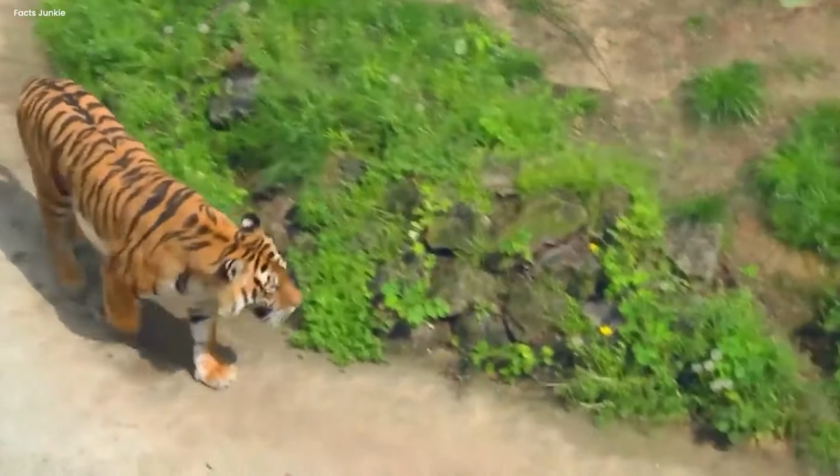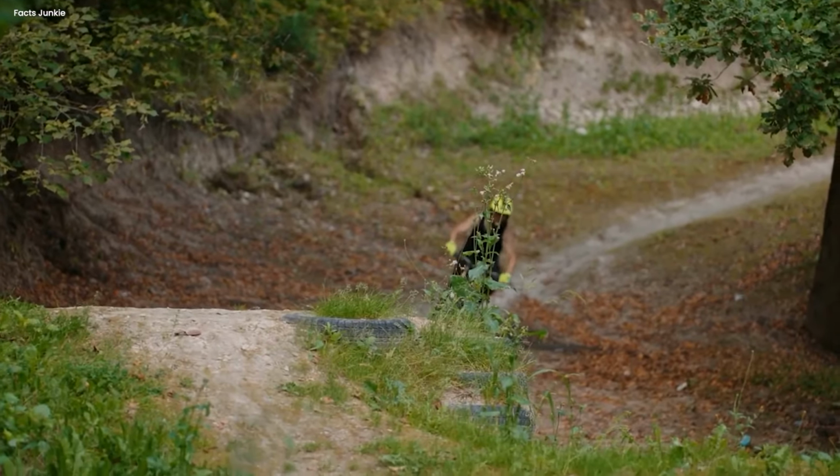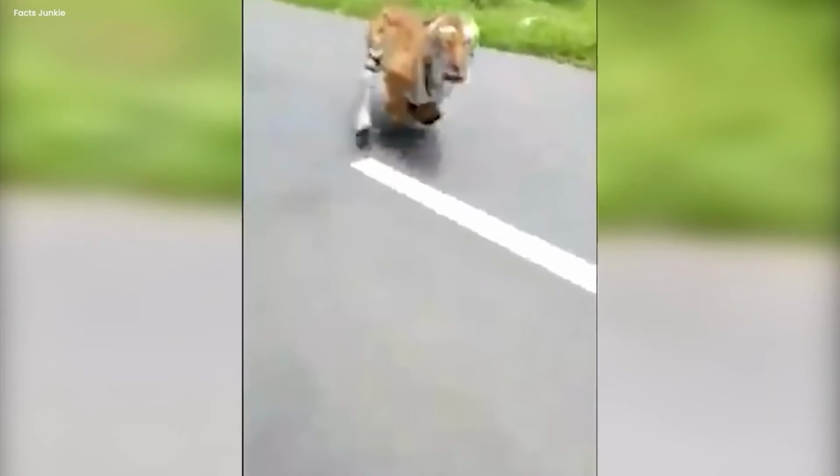Chased by a tiger. This footage was captured by a man who was riding on his bike through the woods. He was going at a high speed, passing through a road built in the middle of the woods, when suddenly a tiger charged at him, running at full speed towards him. Luckily, the biker managed to get away as he was also at a high speed, and as the tiger missed his target, it ran off into the opposite part of the woods and disappeared.